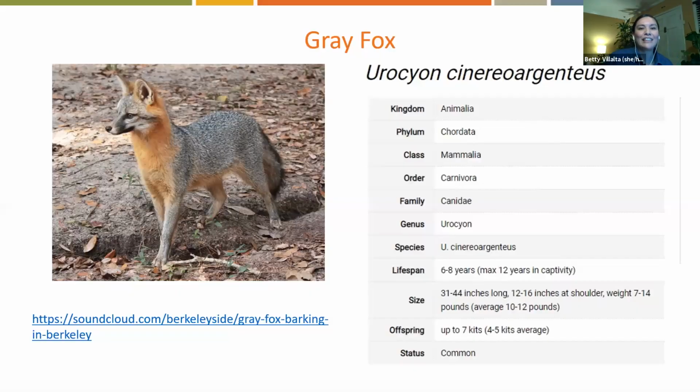Our next friend is a gray fox, which I have yet to see in the wild or in person. Has anybody, by the thumbs up or raising your hand, has anybody seen a gray fox while they have been out there exploring? I'd love to know. Yeah, there's a lot of hands. Ooh, wow. You guys are all very lucky. I have yet to see one.